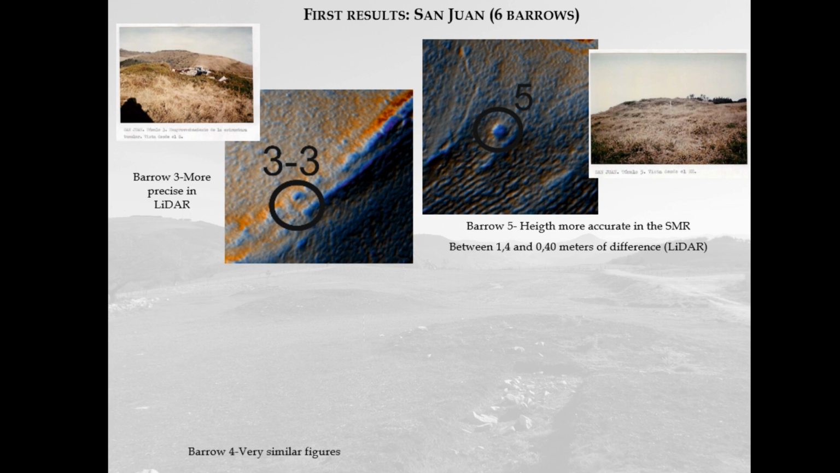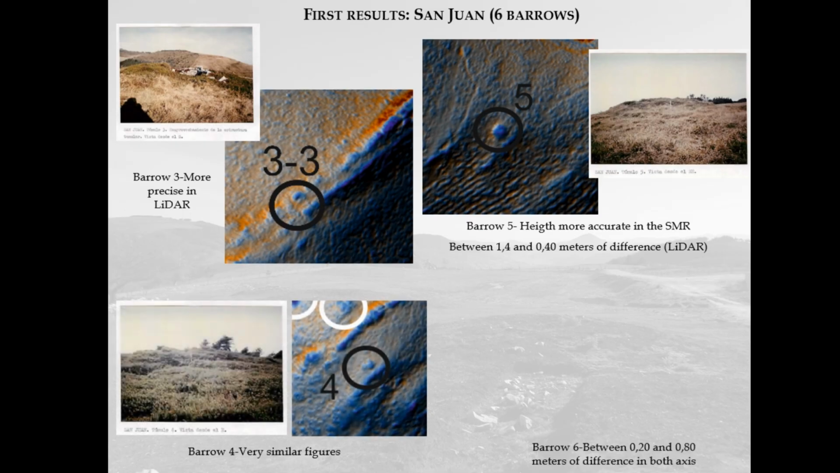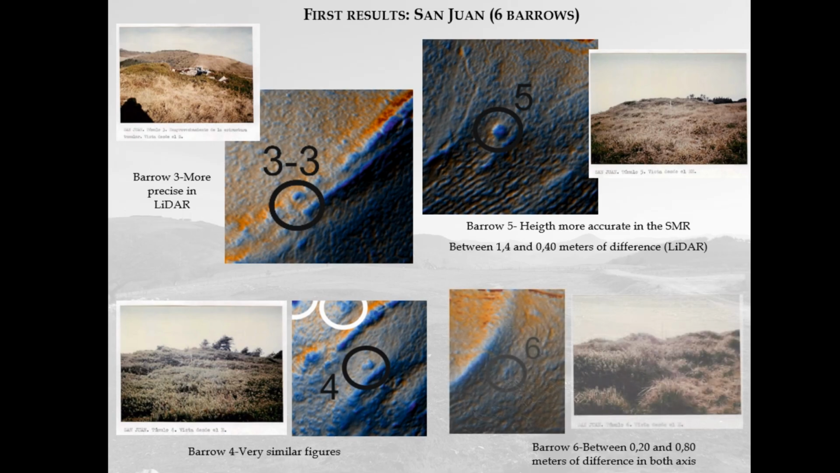In barrow 4, both numbers show very similar figures. And finally, barrow number 6, in which the difference never reaches a meter. Only 20 centimeters indicates that LiDAR could be reliable for this kind of measuring. At least it's very accurate and very comparable with human measures.